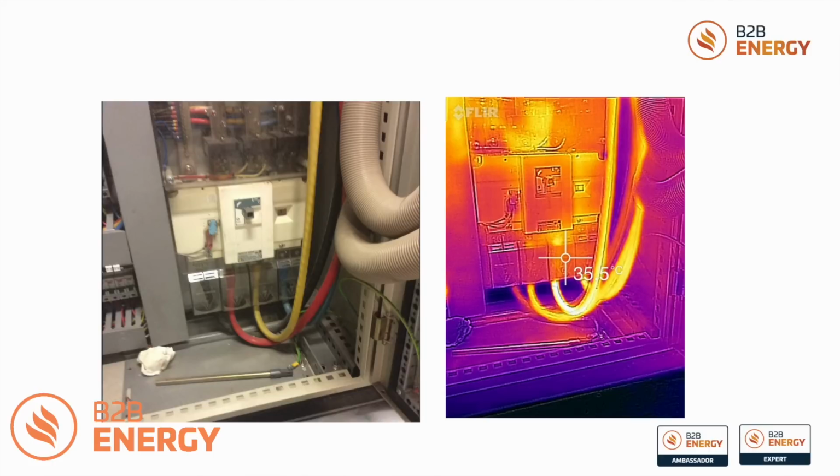In other areas, what I like to do is actually identify the balancing of the site, and you can see here where we've taken a photograph of a distribution board, and we've identified that there are possibly opportunities to do some balancing. You can see the yellow phase here was significantly hotter than the other 3 phases.